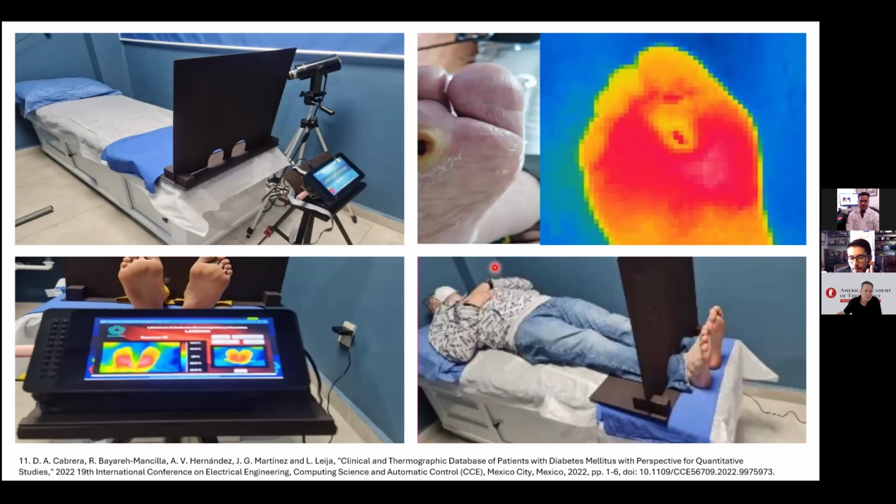So the idea of applying AI, at least at the stage of our research group, is only for classification, an automatic classification when a patient has at least a differential temperature of 2.2 degrees.